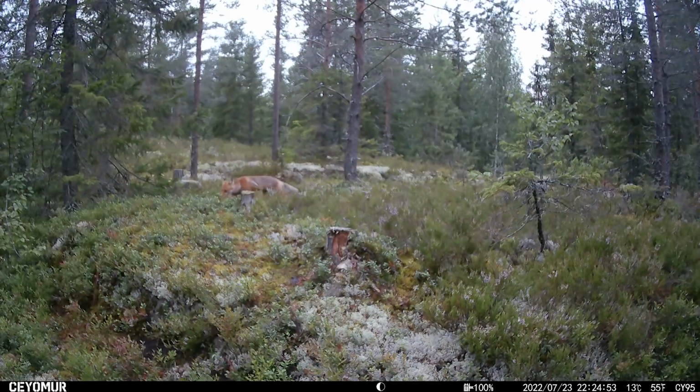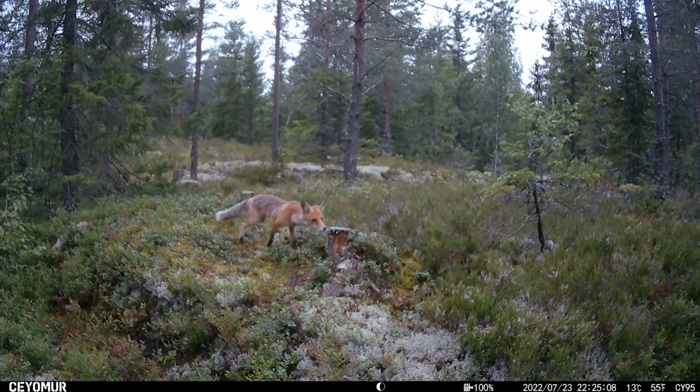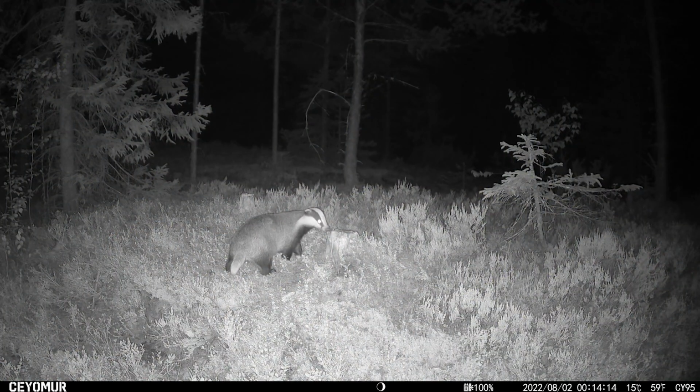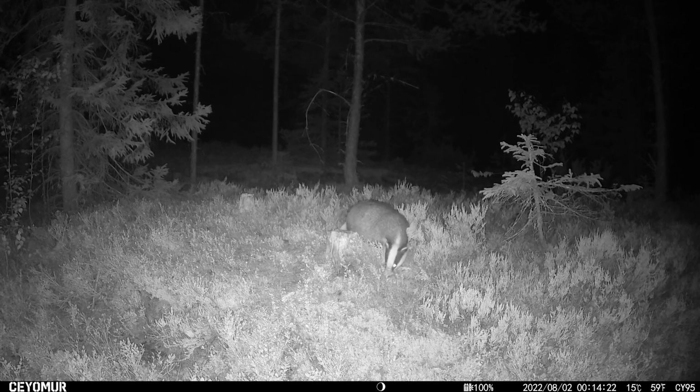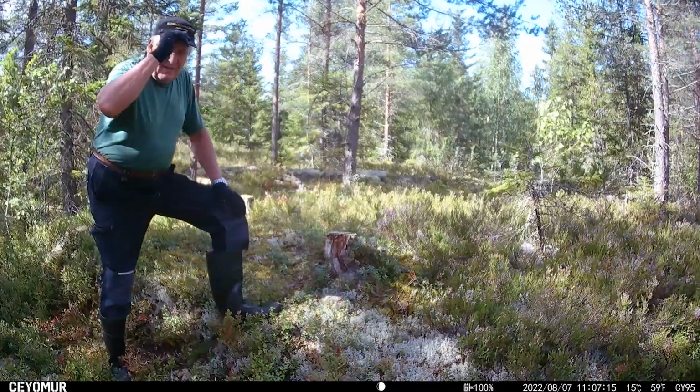And we have a fox coming in to have a little look. A little bit unsure about the camera setup. He's obviously seen that there's something there, but he's coming to have a good sniff. Wanted to have a little munch or something there. Oh, here we are with the badger again. It must be colder because the badger is much more fluffed up in this. And of course he marks the stump. Everything marks the stump.